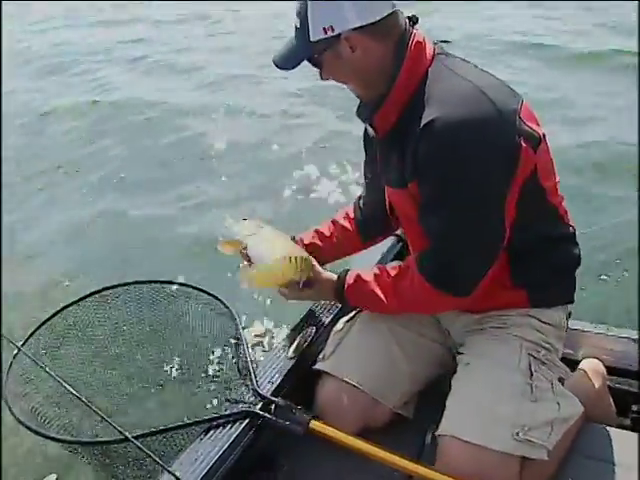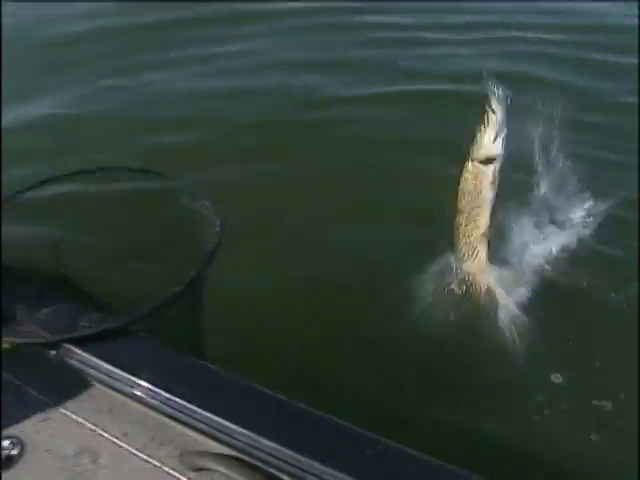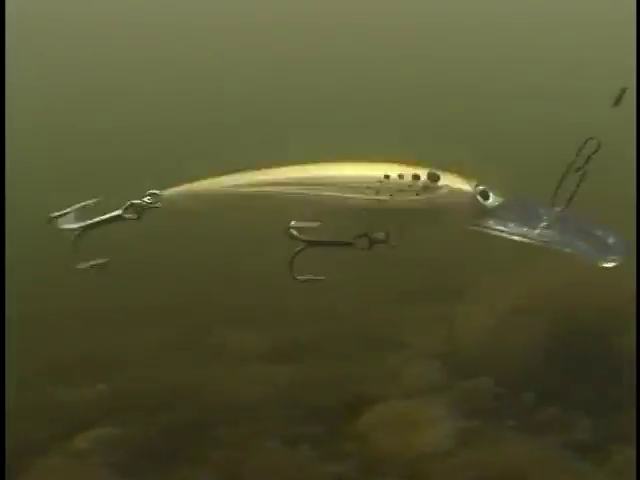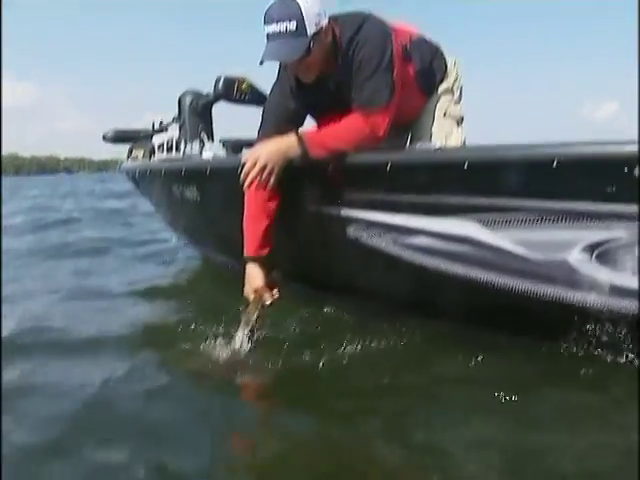You just can't beat that action. Tell you what, you want to go get yourself a bunch of big fish, lots of action late in the summer, come out to these offshore humps, put on an X-Wrap, you're going to have awesome action, guaranteed, I promise you.